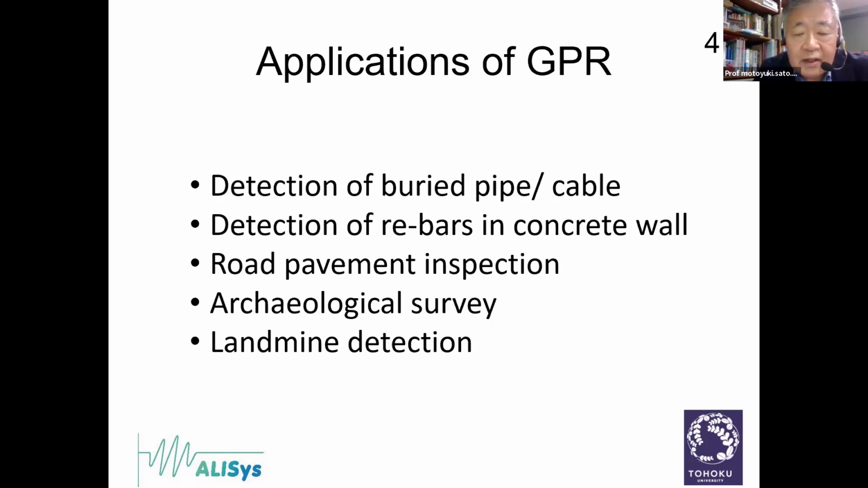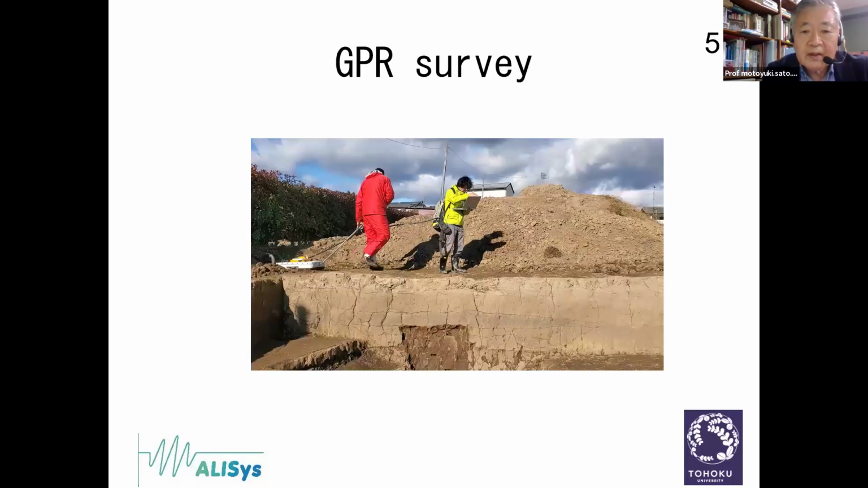Here I'm listing the applications of GPR: detection of buried pipes or cables under pavement, detection of rebars in concrete walls, or road pavement inspection, and some special applications such as archaeological survey or landmine detection. Landmine detection is one of the topics that I want to focus on today.